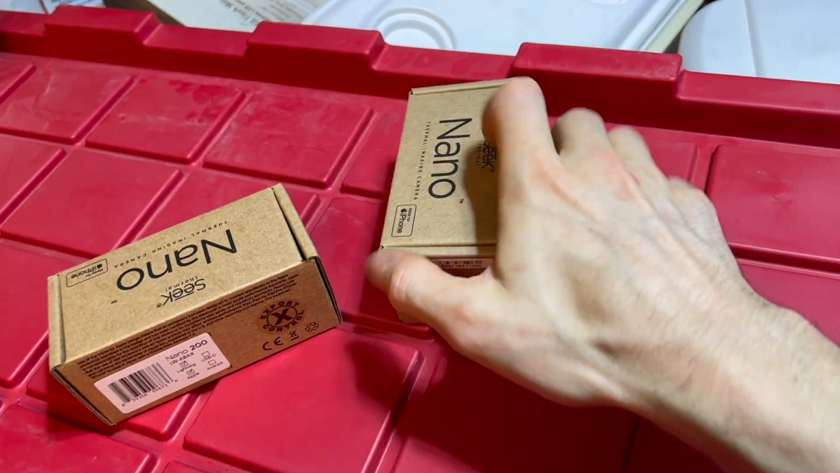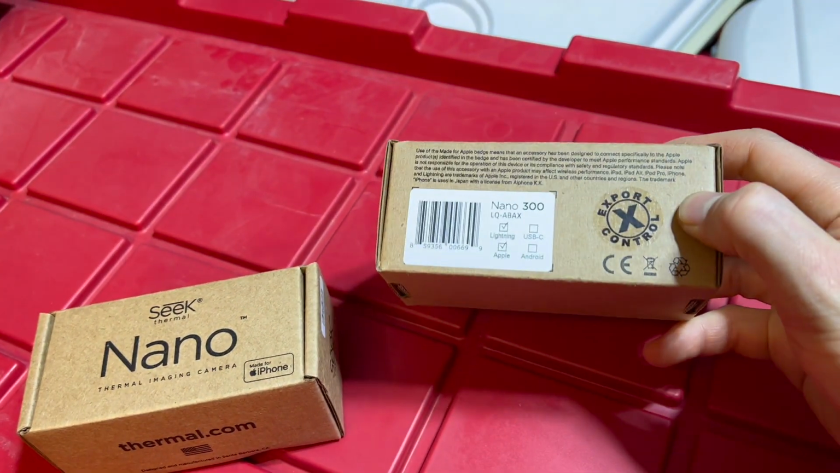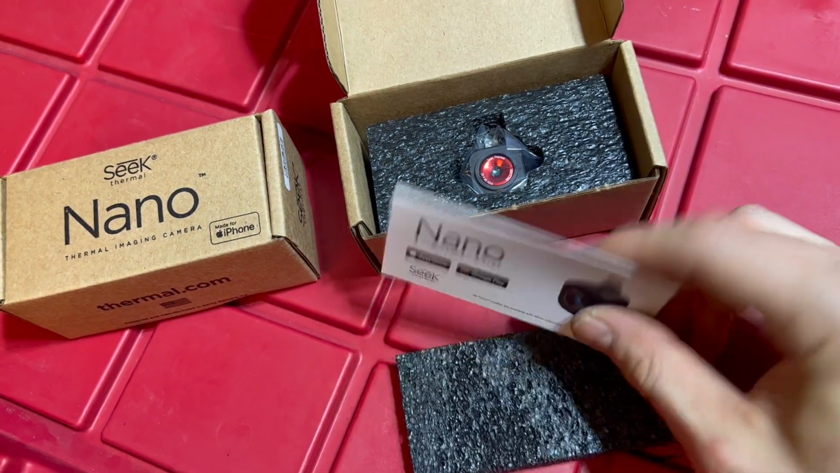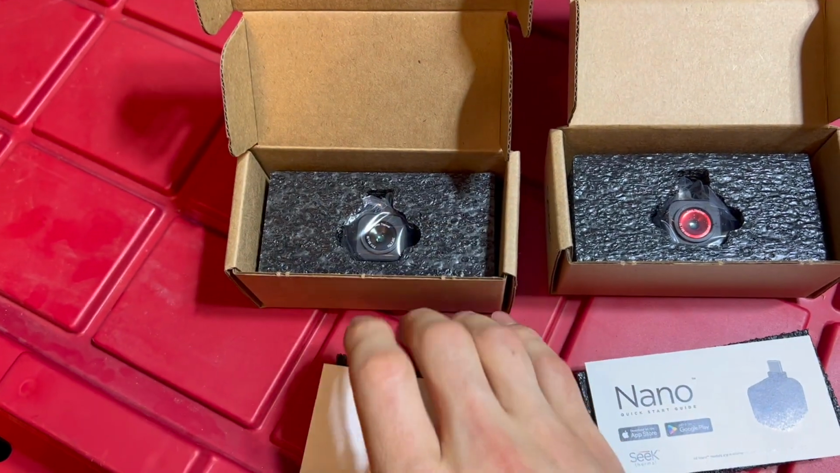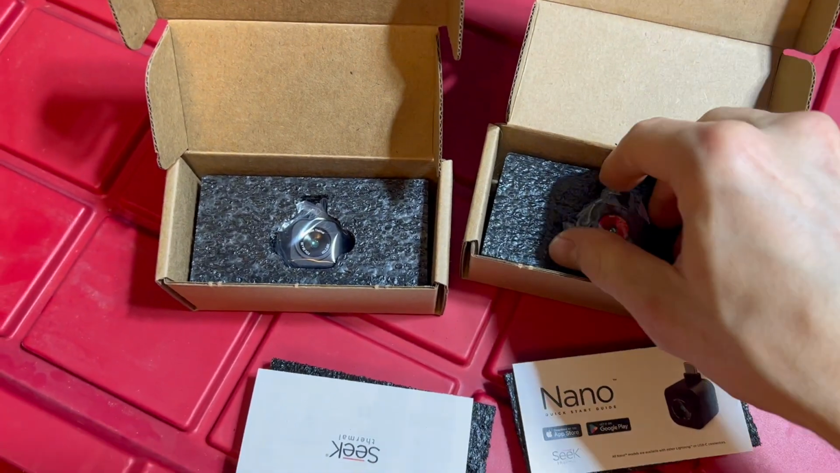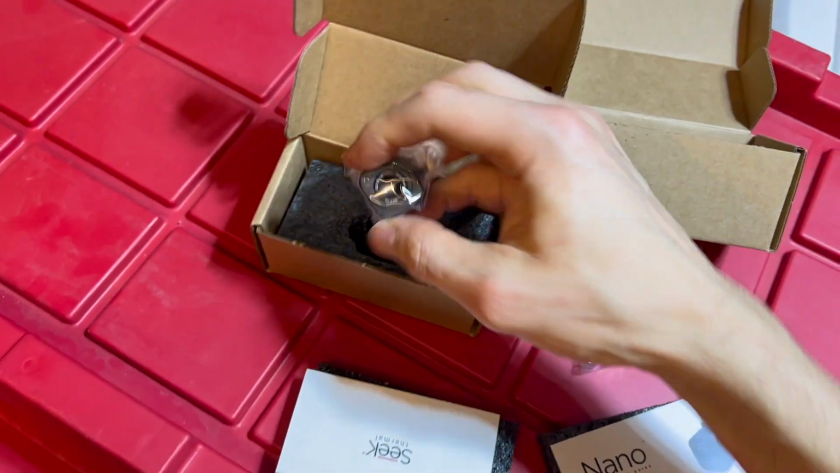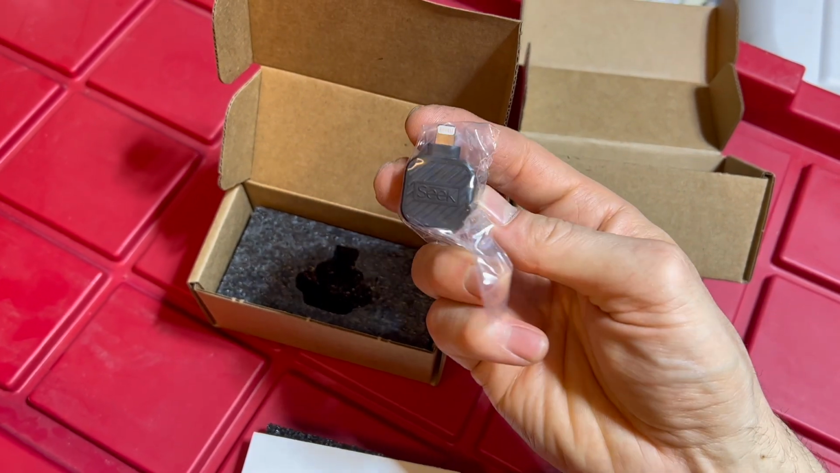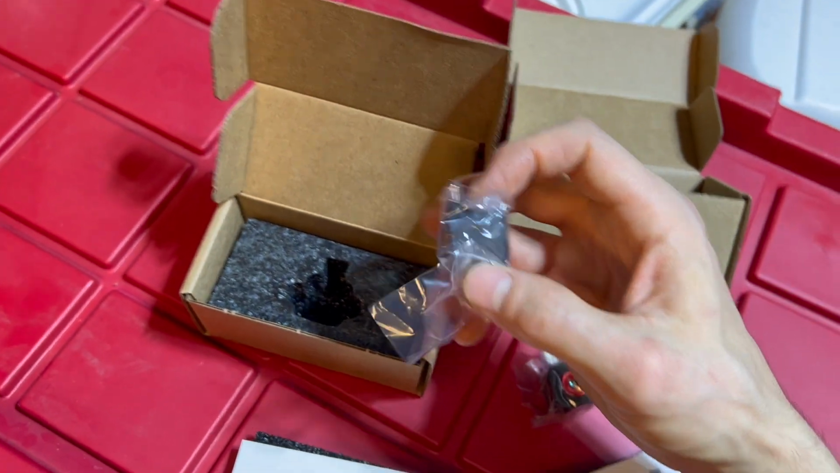So it looks like the Seek 300 and 200 come in the same size and style box. They have a different sticker on them. We've got the nifty instructions here. And we've got the Seek Nano 300 in red. The lens cover of the Nano 200 is black, so that's how you can differentiate the two. Pretty small, fits in your hand, a very small cube, a little bigger than a dice.